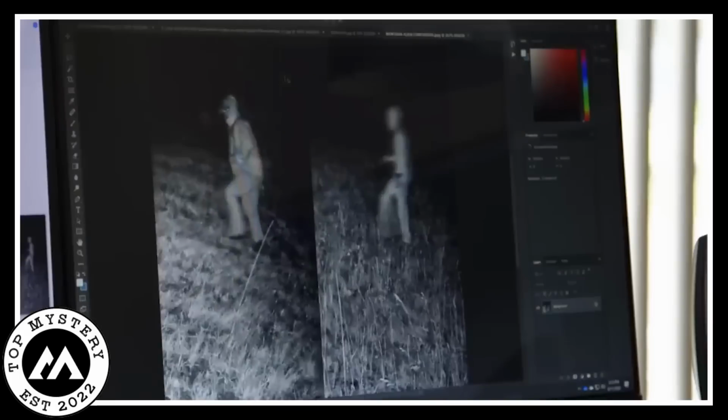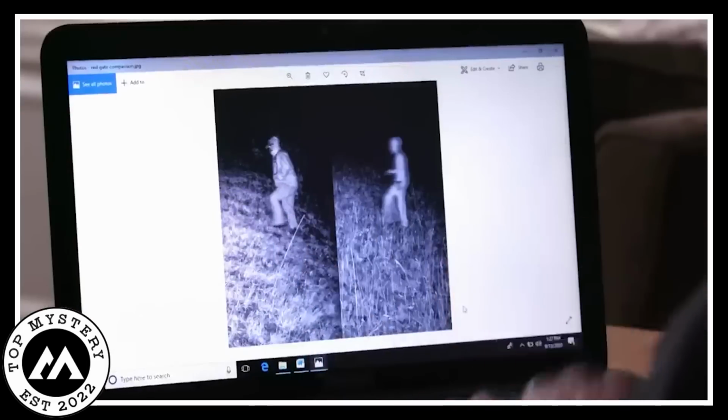So picture a whole bunch of folks in Montana chit-chatting and wondering about this out-of-the-ordinary creature. It was like a real-life puzzle, and everyone was eager to piece it together. Because it looks like a human, I'm going to conclude that it's a human.